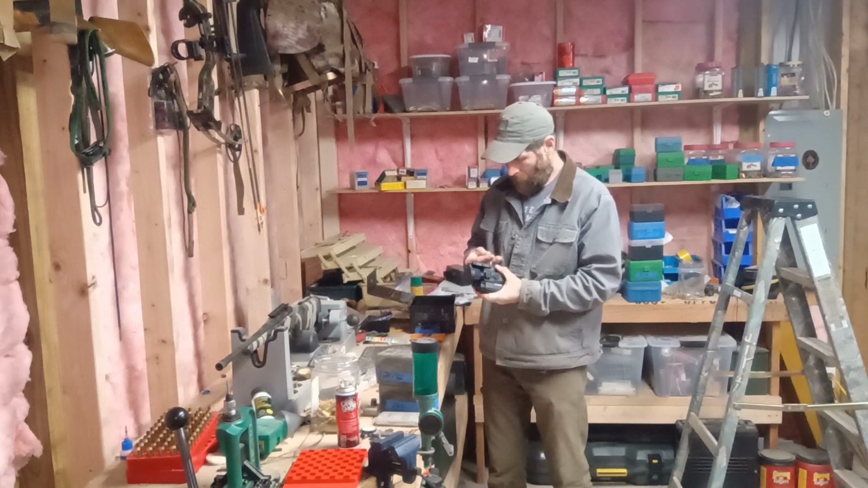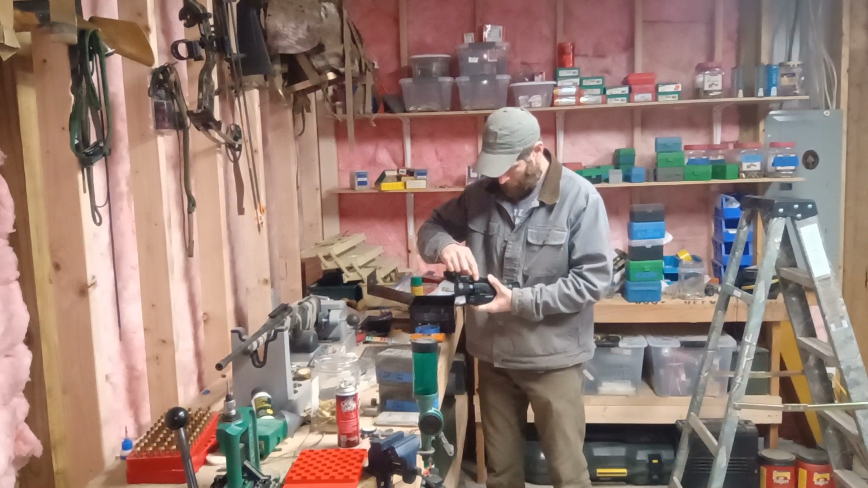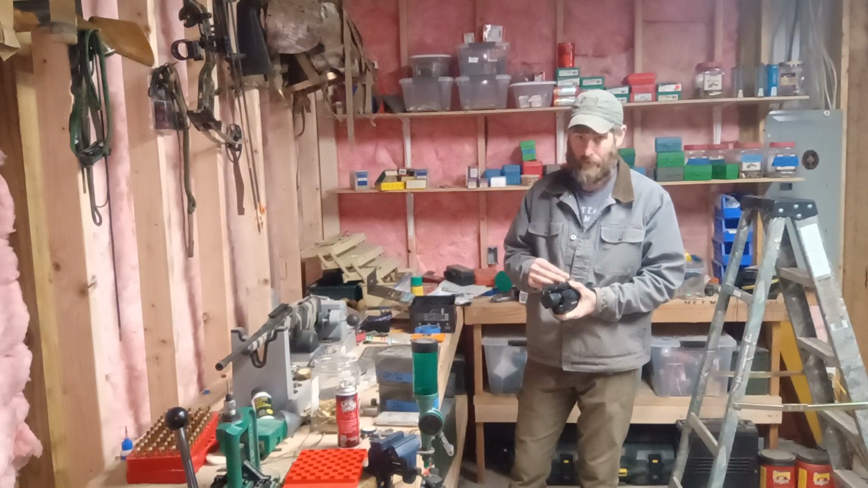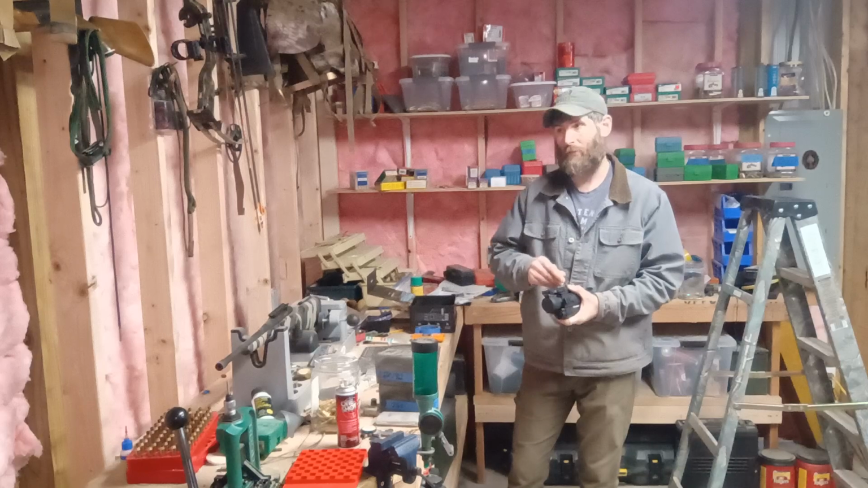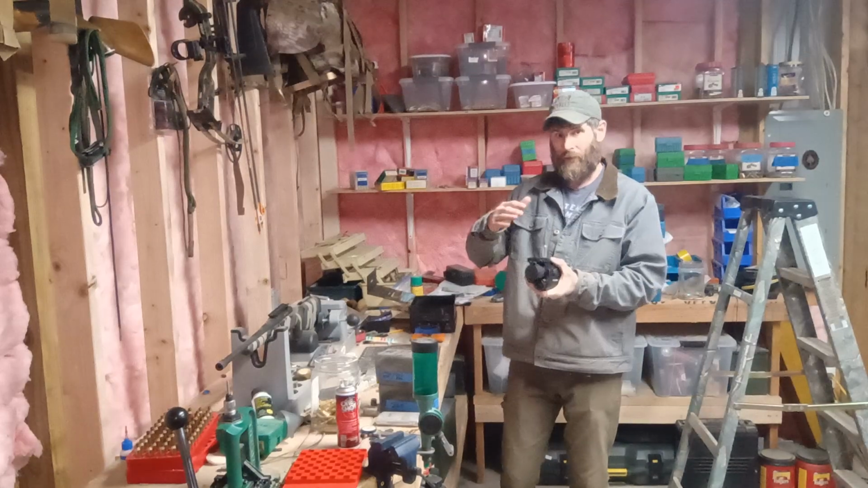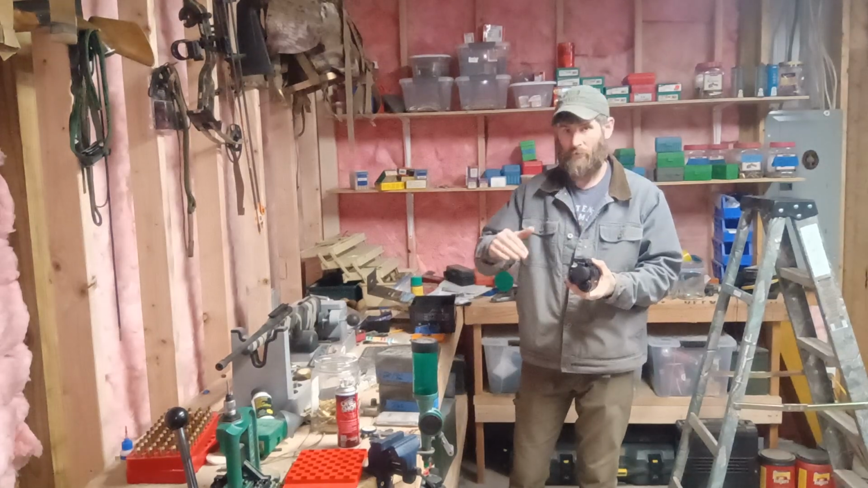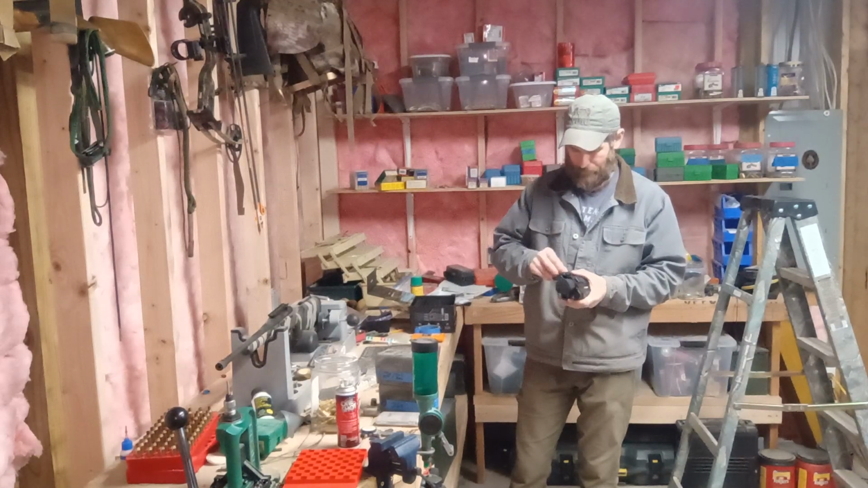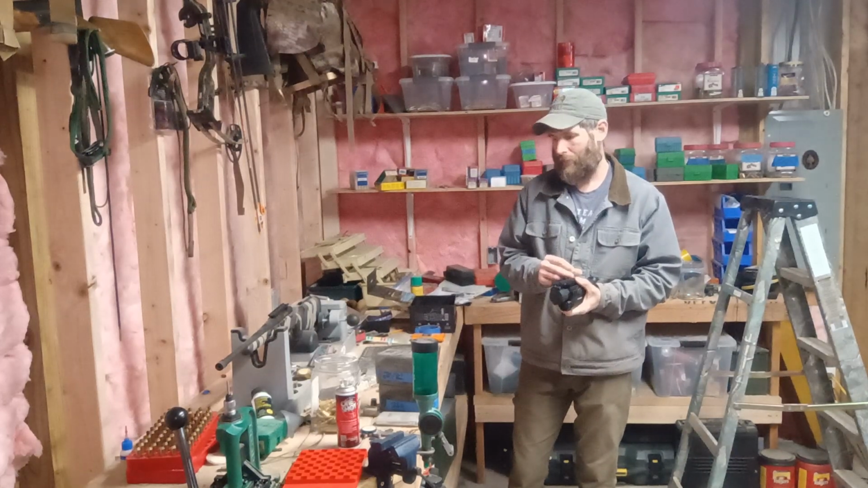So there we go. I get the original back, and supposedly they fixed it. I turned it on, so no batteries came. So I sent it back. It came with 2 batteries and a charger, and I sent everything back. I get the original back, no batteries, no charger. I'm like, okay, awesome. Whatever. It takes 18650 batteries. I got 18650 batteries.